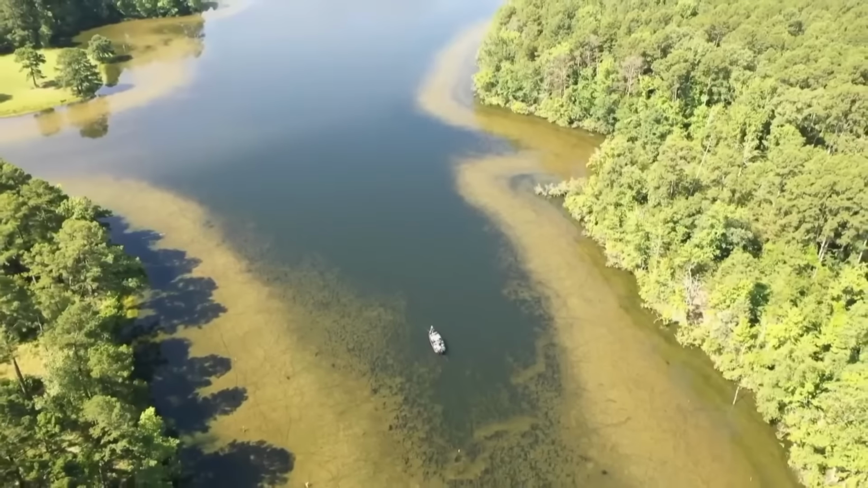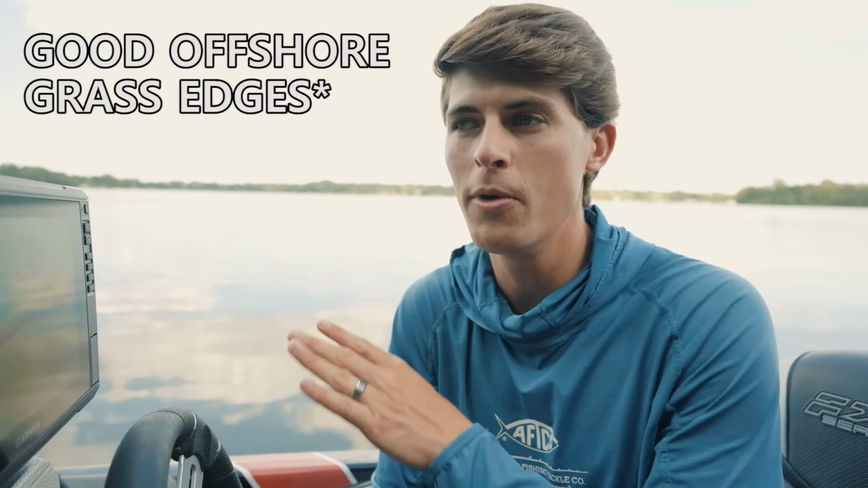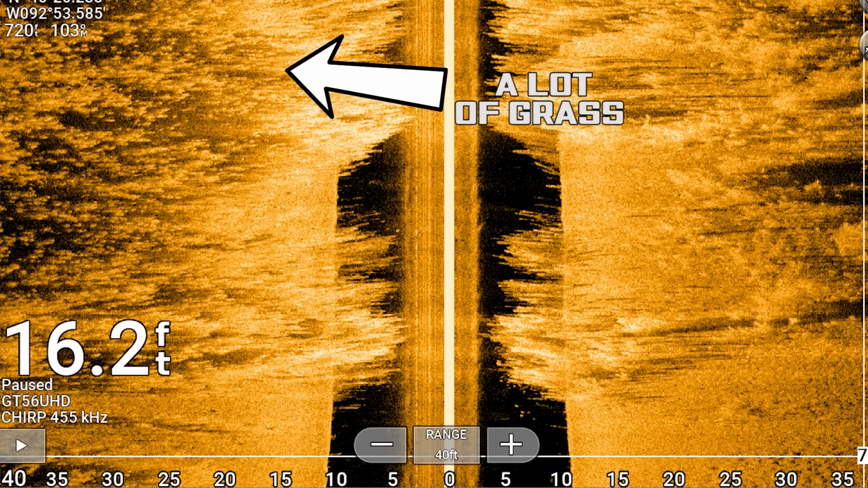Fish love to live on edges. I don't know the science behind it, just trust me. I would rather fish 9 out of 10 times on the edge of the grass than in the open water deeper than the grass, or shallower water where the grass is even thicker. Maybe 99% of the time, I'd rather be fishing the edge. Now, grass edges on your sonar are almost never going to be distinct edges where it goes from grass to no grass. Oftentimes, it just starts to thin out. It scatters. It goes from a lot of grass to a little bit less grass. You just want to find whatever the edge is of the grass in your body of water.